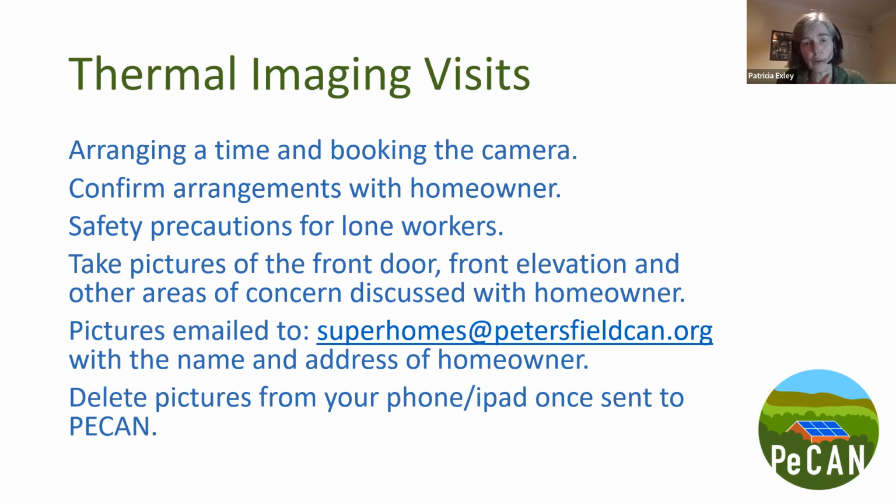If you are going out alone, we'd ask that you let one of the PeCAN team or somebody at home know where you're going and what time you're likely to be back, because obviously we don't want any problems with safety. The idea is to take a few pictures of the home, for example the front door and the front elevation of the house, and then any particular areas of concern the homeowner has. If there's a particular window or wall they're concerned they might be losing heat through, we can use the camera to try and indicate if there is a problem there or not.